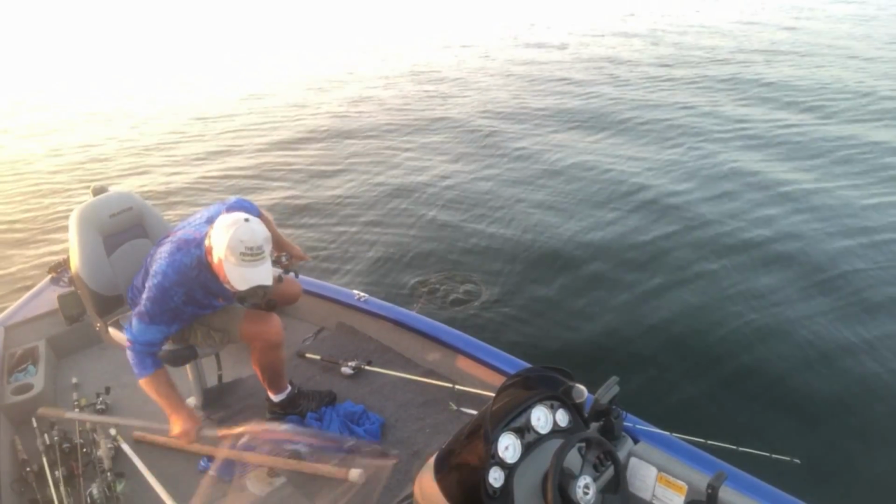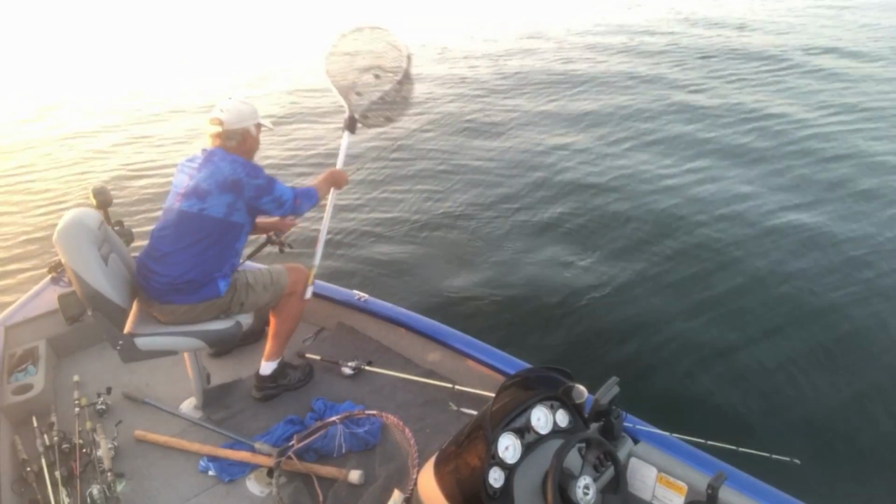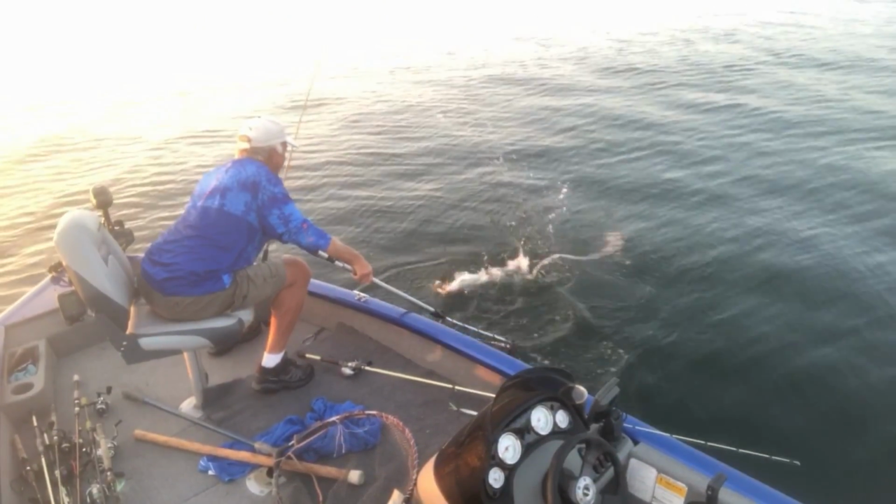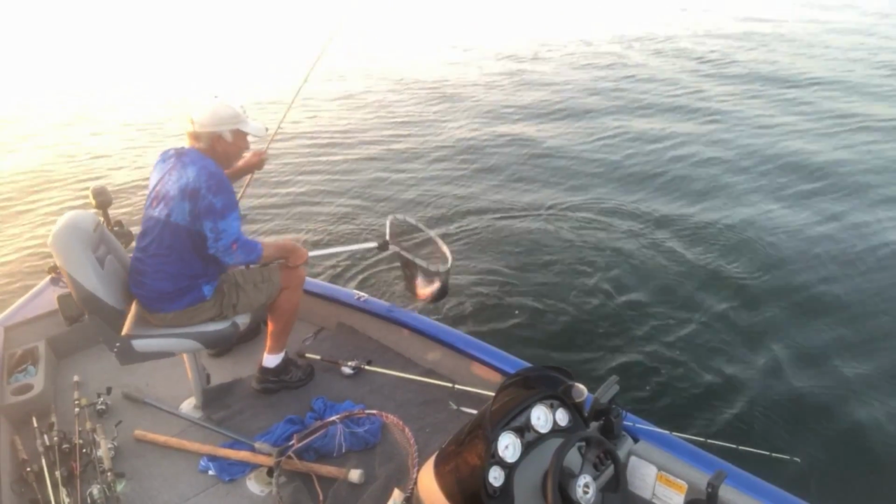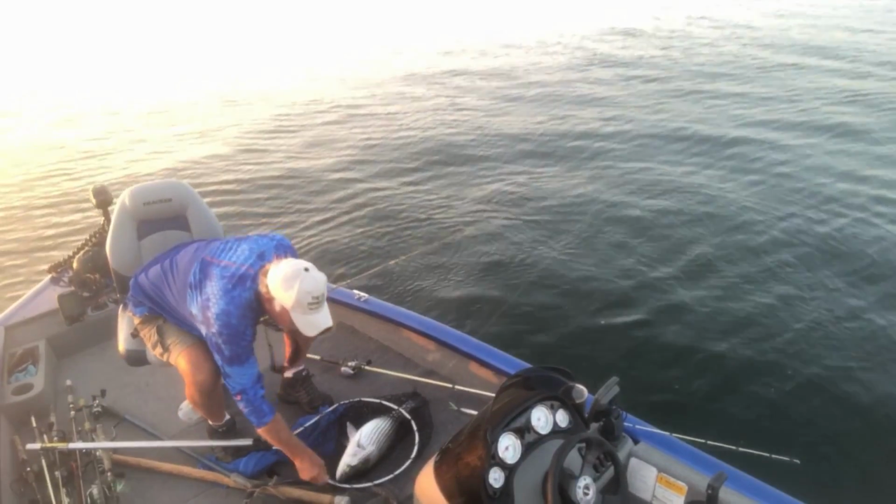That's a nice fish. Hey, that's a nice fish right there. That's a good one. What? That's a super dog magnum. Come here, boy, come here. That's a super dog magnum right there. That's the kind of what we want. My goodness, a good one.